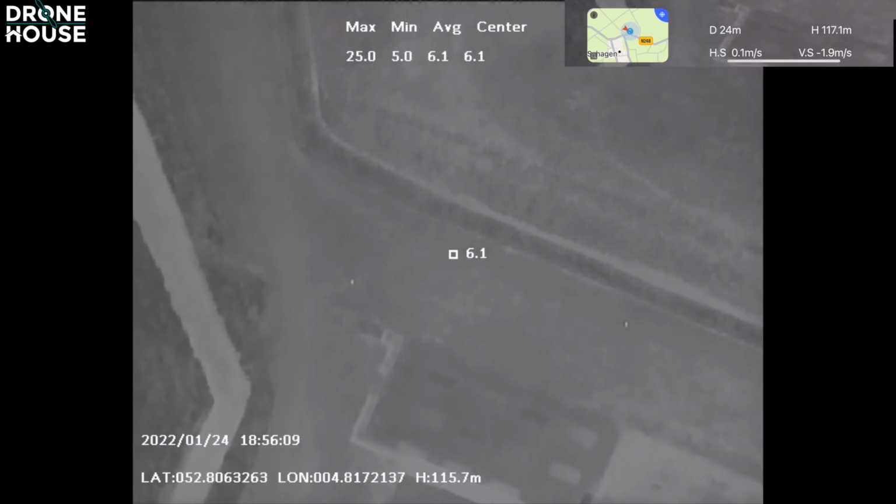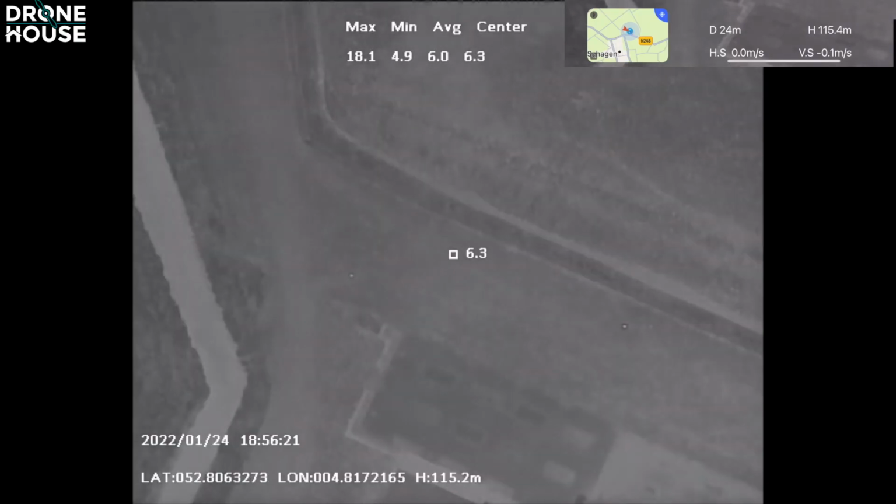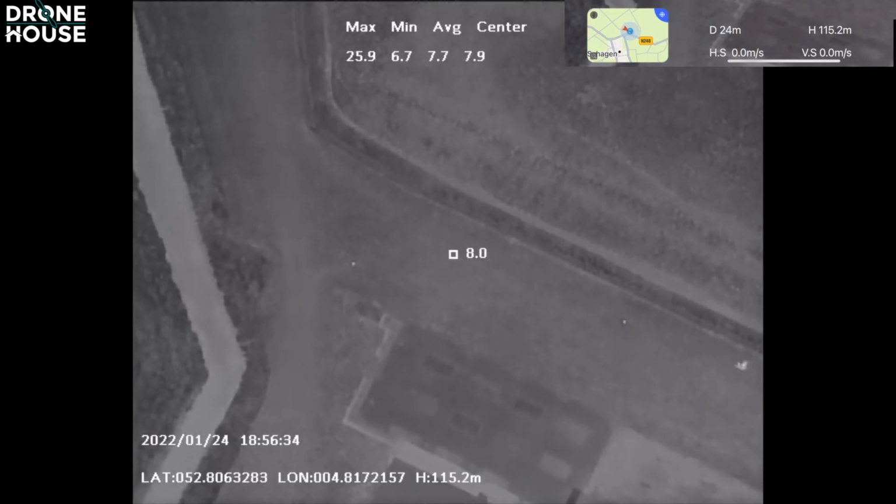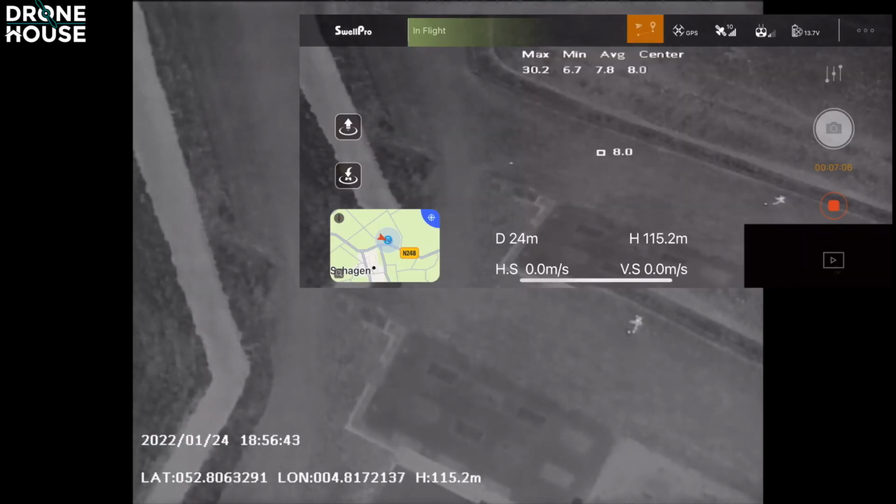Can you also walk into the picture, just to see how it looks when you're walking? Try to find them. I have 50% battery left. Is it in this area? Yeah, if you walk towards it. Yeah, further. Oh yeah, I see you walking now. Wow, you are so clear.